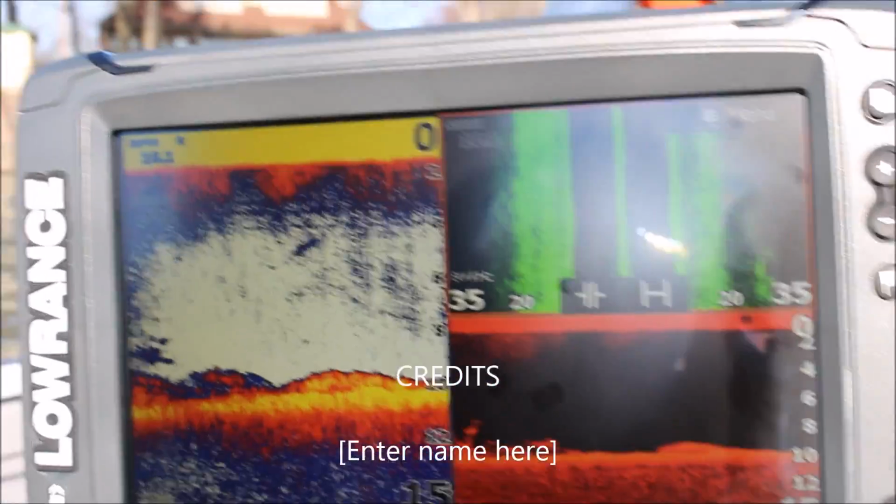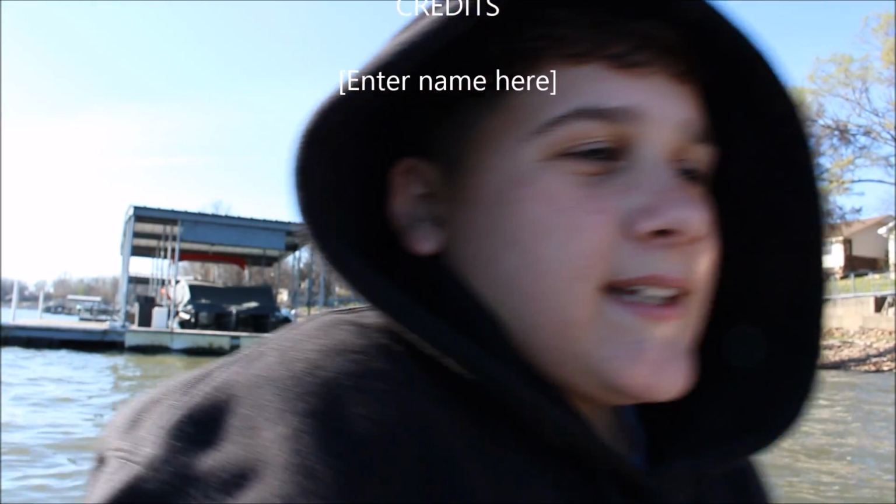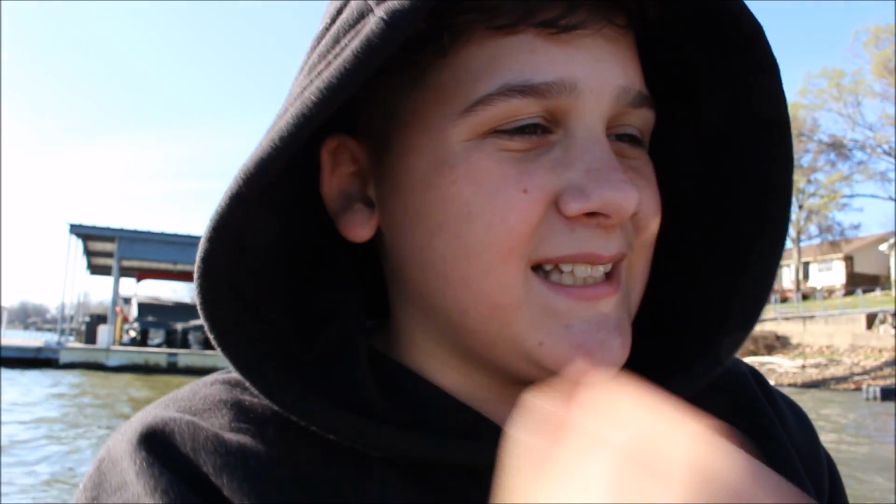Today me and Dad are doing a product test of our new fish finder. We're gonna tell you guys what we learn as we learn it, because today is the first time of us ever fishing with it. It's the Lowrance Elite 9 Ti. So we're gonna fish with it, tell you what we learn, and just share our knowledge with you.